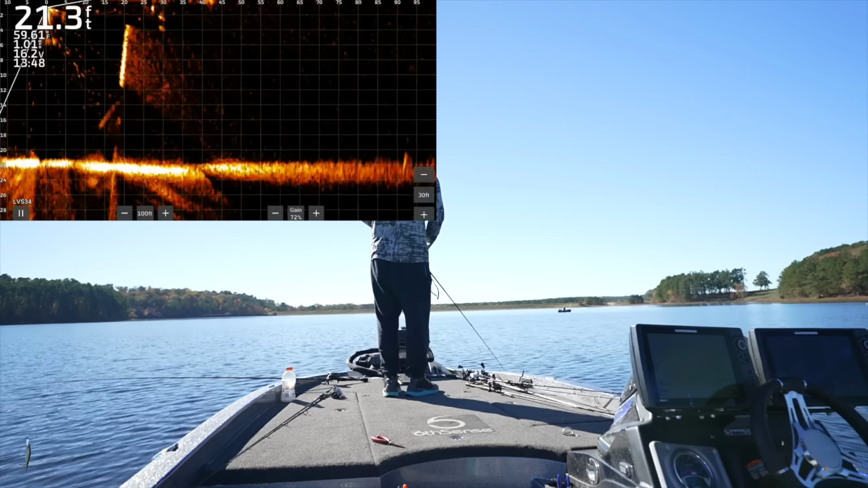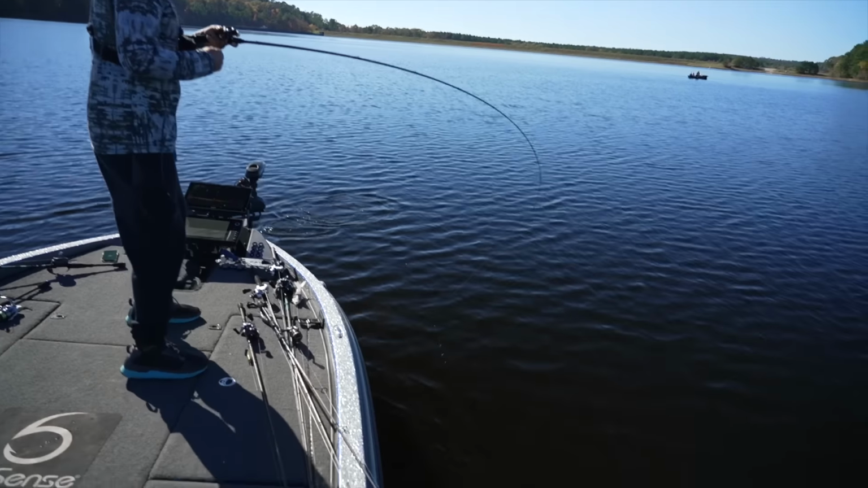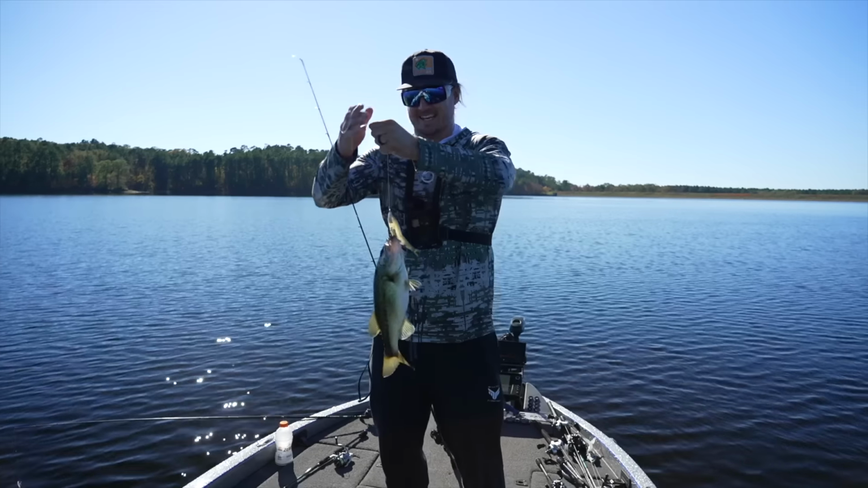Oh, here comes his buddy. Do it. There's two of you. Got him. Yes. Yes. Oh my God, that's incredible. Hell yeah. Freaking catching them on the little chopper glide. How cool is that, guys?